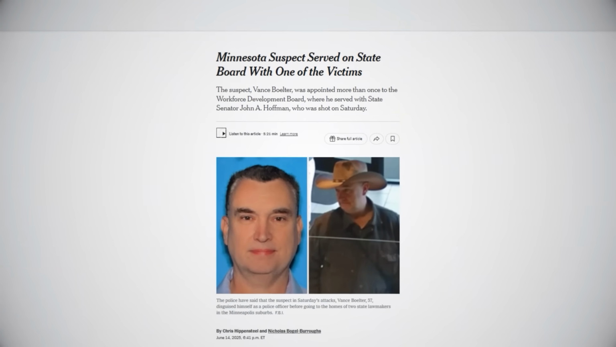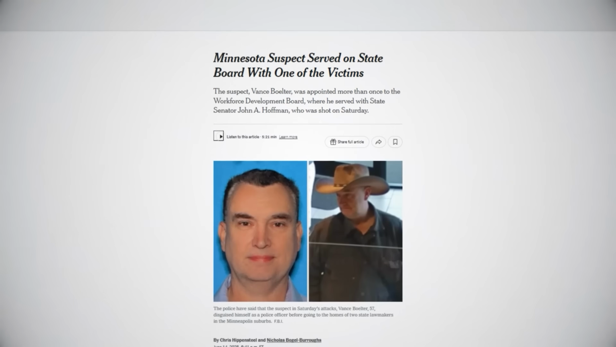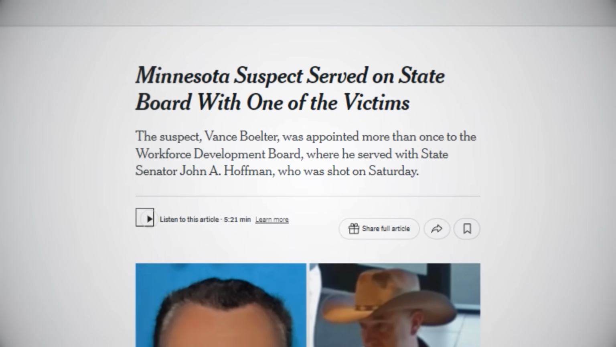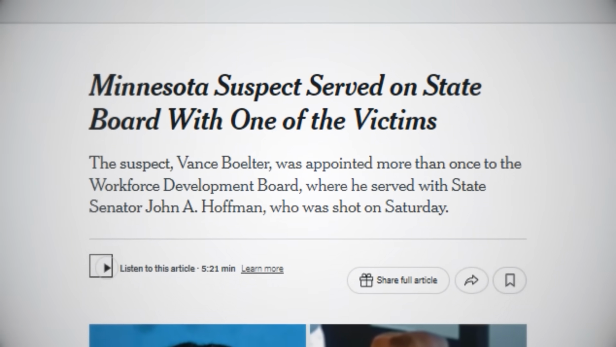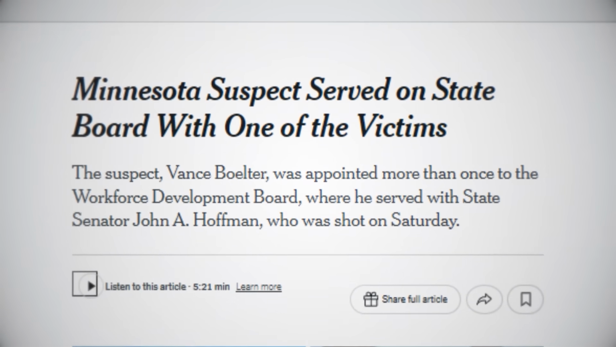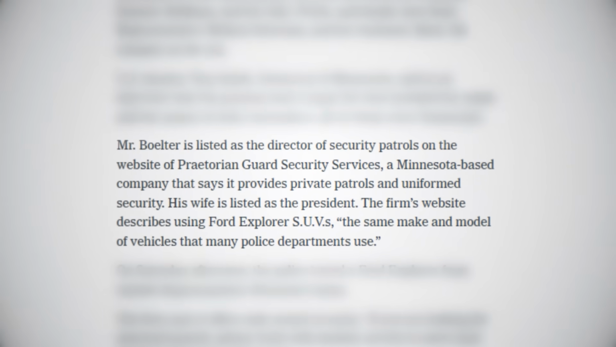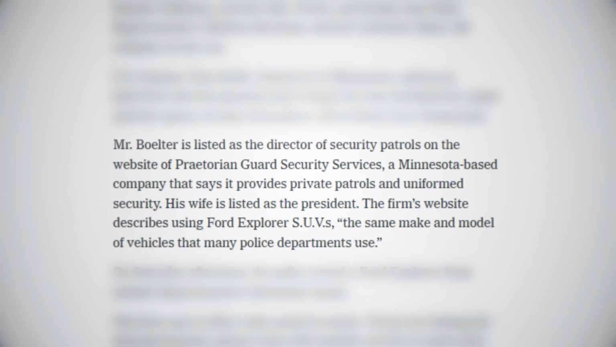An article from the New York Times reveals much about Boelter's history, which is very much peculiar. In a strange twist, this guy had actually served on the state's Workforce Department Board, being appointed by Tim Walz. Senator Hoffman had also served on this same board, with the two allegedly having a professional video call with each other back in 2022, though this doesn't seem to have had any significant bearing on him being chosen as a target. More interestingly, Boelter was a higher up at a private security firm that specialized in providing armed guards.